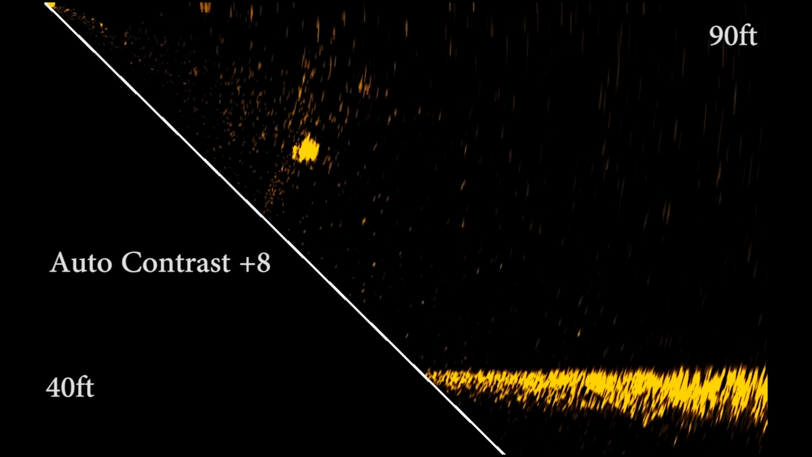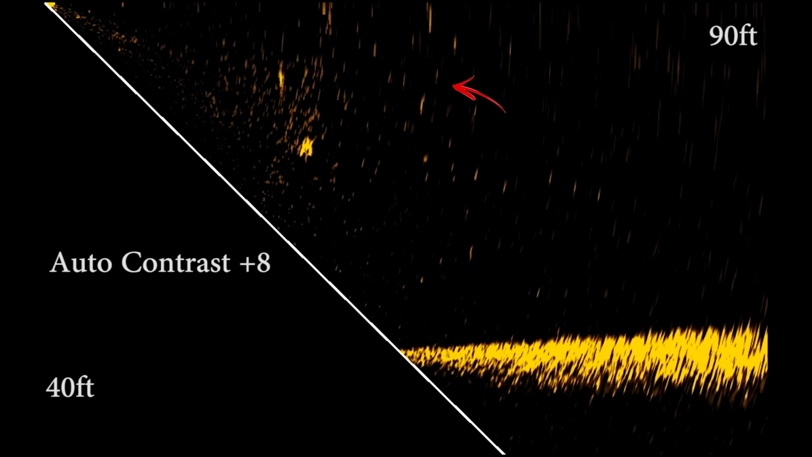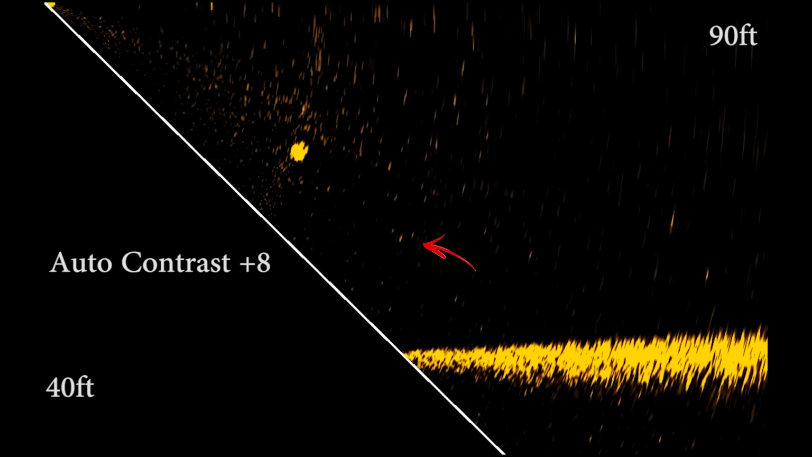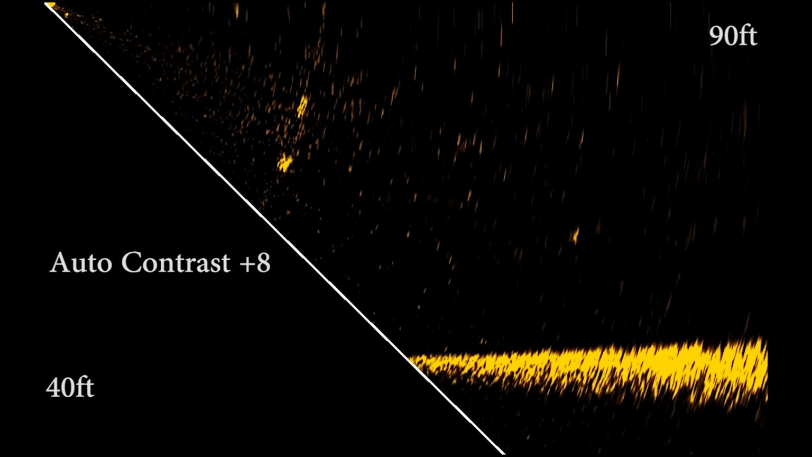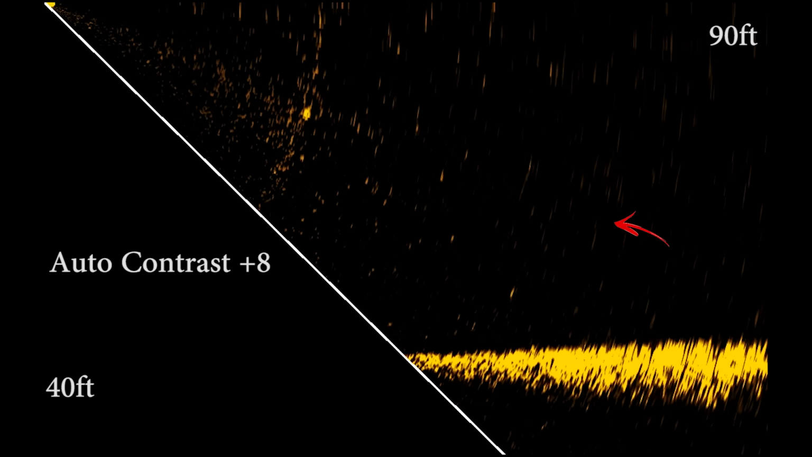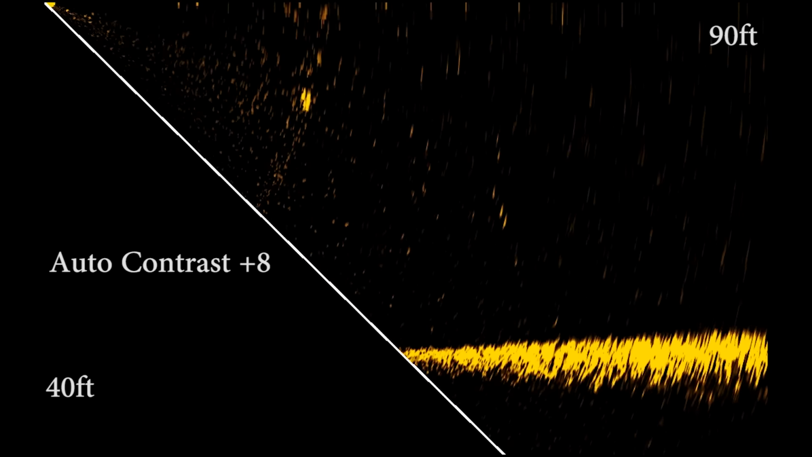I'm going to cast it again. And there, where is it coming down? Coming down there at about 60 foot, as you can sort of see it coming down towards the bottom. There's bait sitting suspended there. And there's some fish coming through further out away from the boat, just coming through the beam as we're panning around with the electric motor.